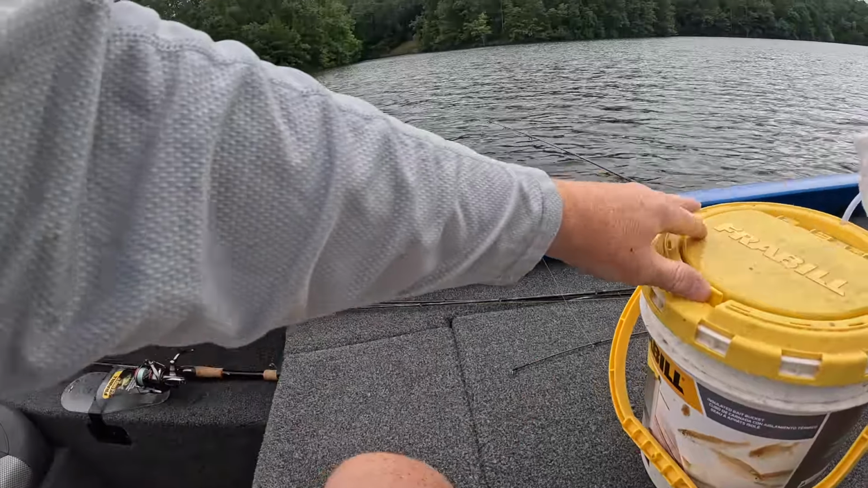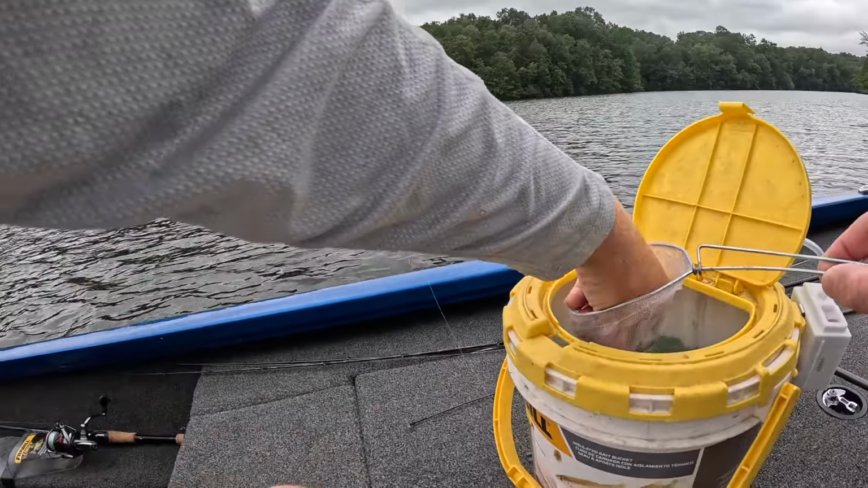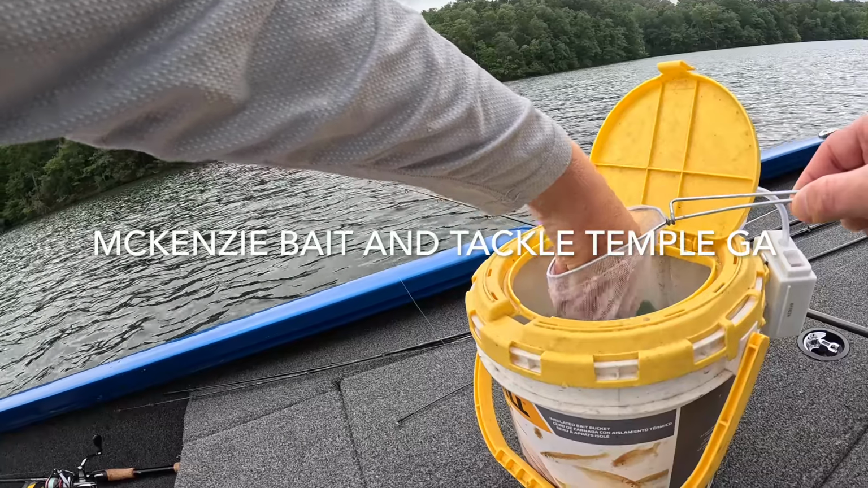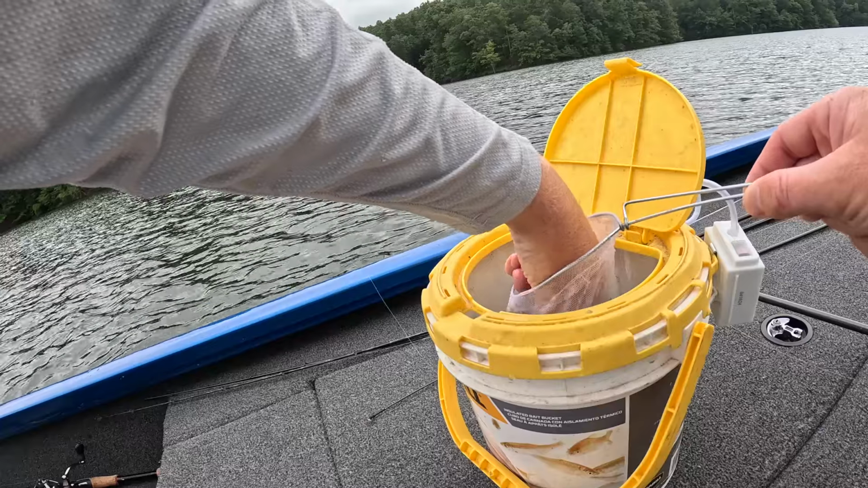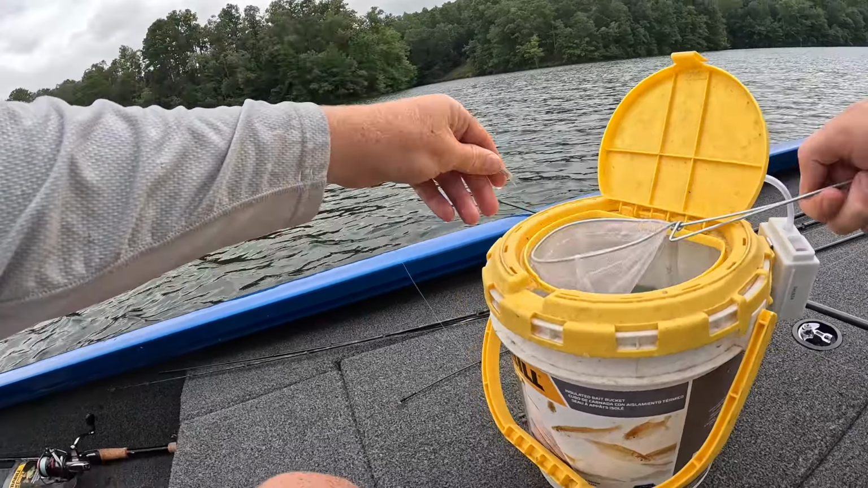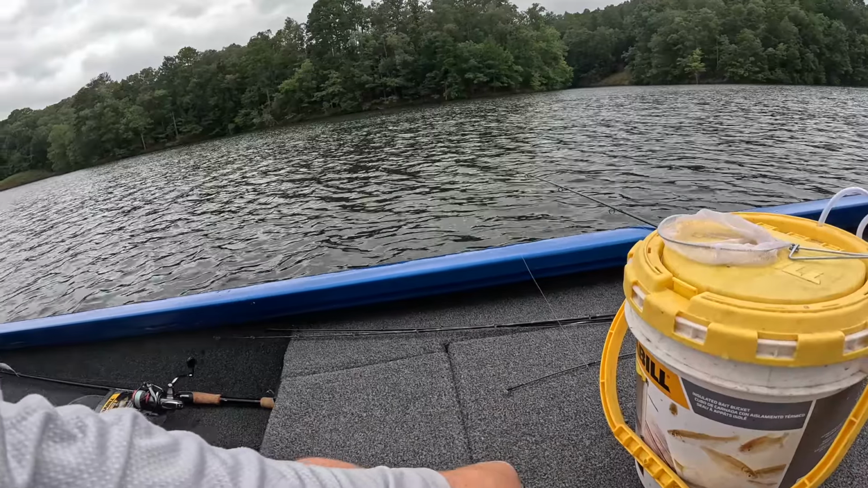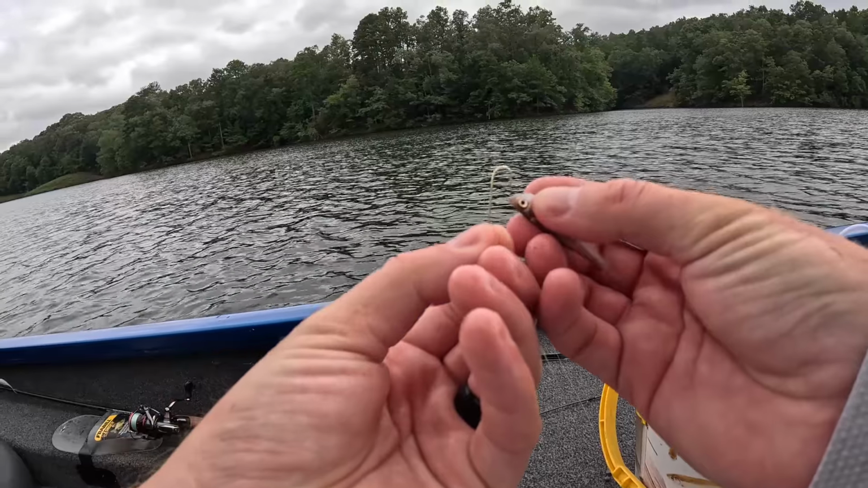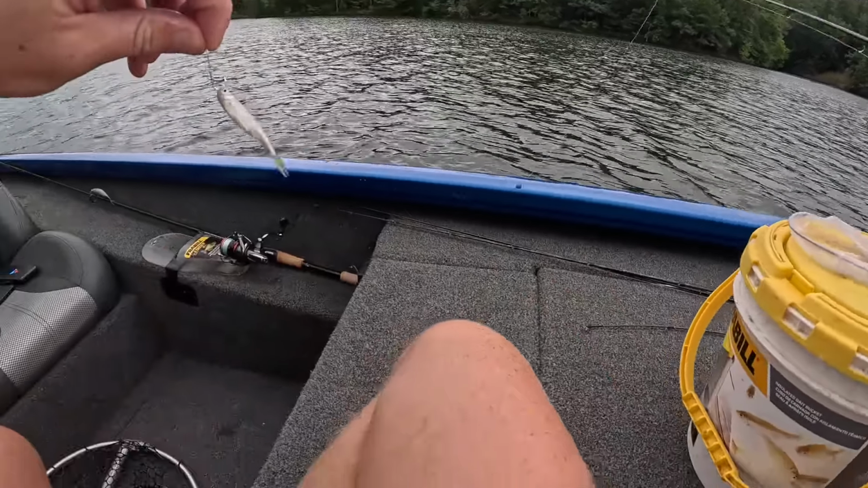All right, so I'm gonna show you how I rig my minnow up. So step 1, you gotta have your minnow bucket. Go get you some minnows from Mackenzie Bait and Tackle. You gotta have an aerator, all times of the year, but especially in the summertime. It's just too hot out here. Even with this cooler weather we've had, these minnows won't live very long. But take your minnow, always hold them upside down, right through the top and bottom lip, and you're good to go.